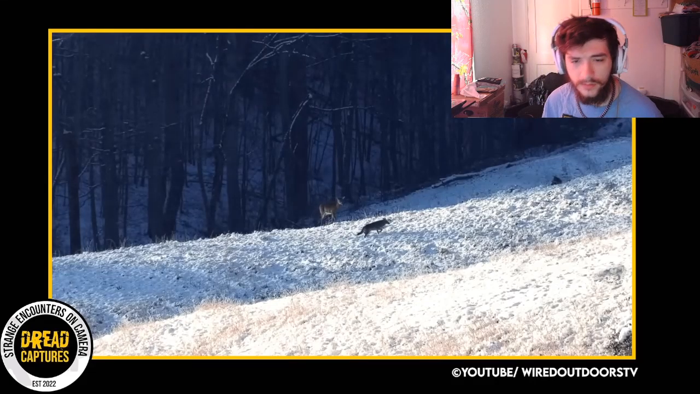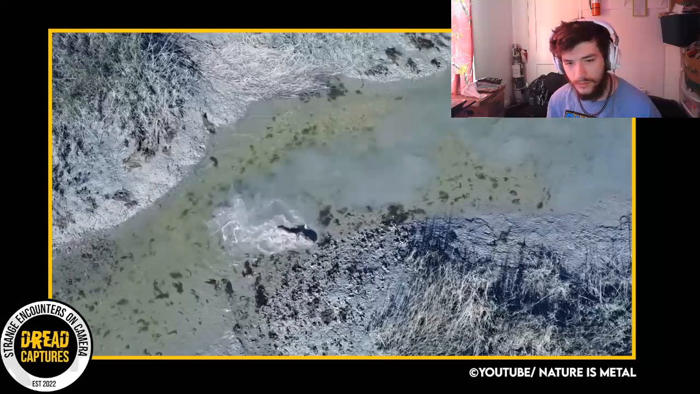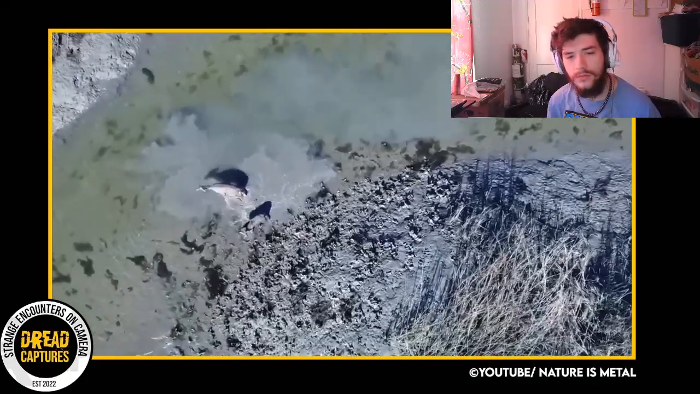Coyote and deer are mortal enemies. There's really no other way to explain it. Two creatures thrown into the animal kingdom just trying to survive. Unfortunately for one of them, they are the prey.